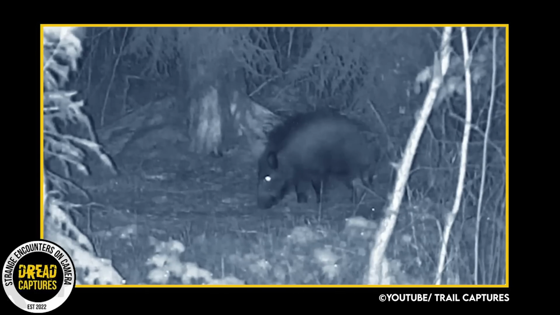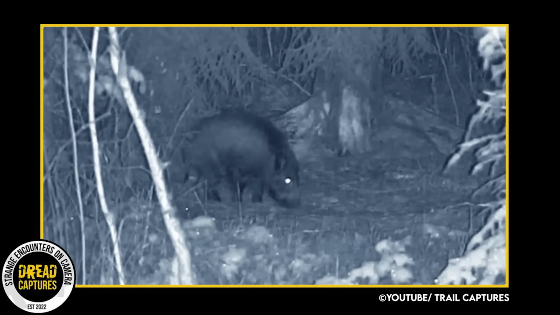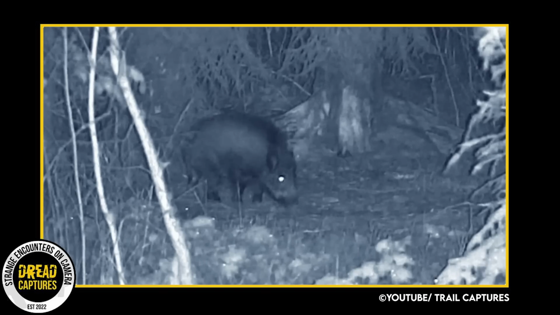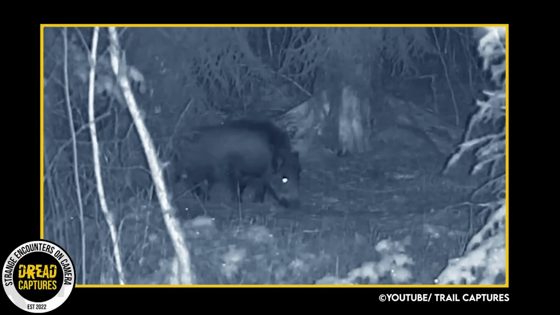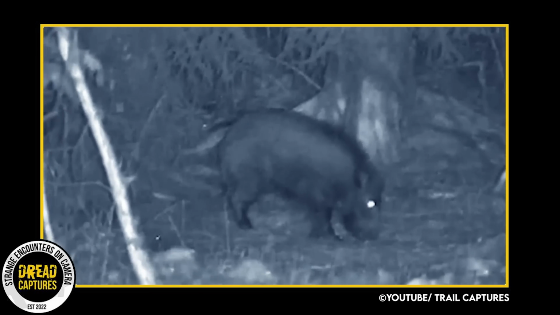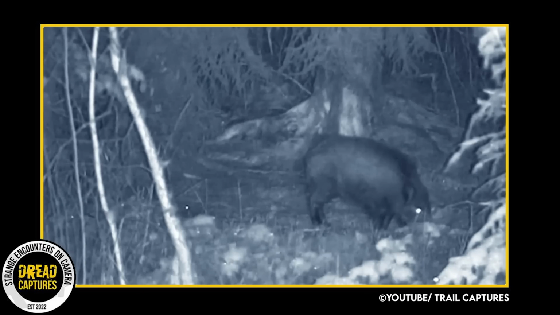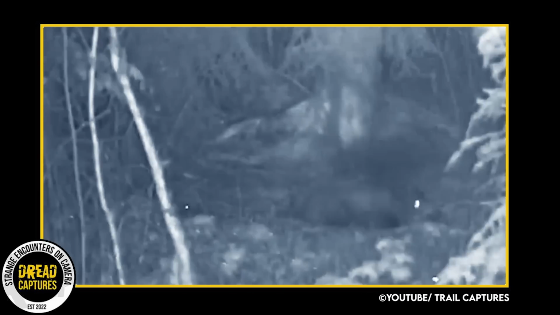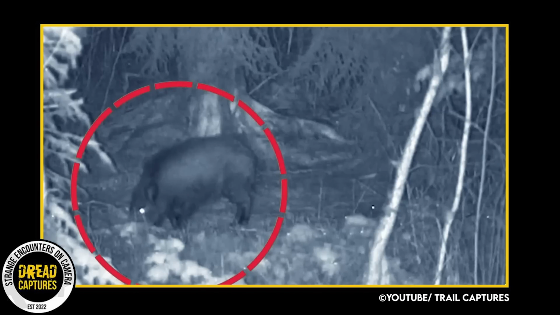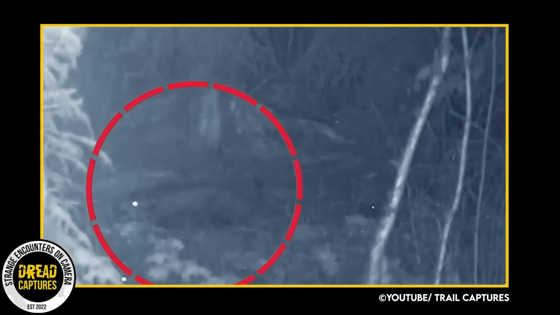This video may be one of the rarest, as it captures an incredibly shocking moment. It begins with a wild boar walking normally, and the trail camera is doing precisely what it's designed to do: record the footage. However, within a matter of seconds, the scene takes a dramatic turn. Out of nowhere, the animal collapses to the ground and struggles to stand back up.